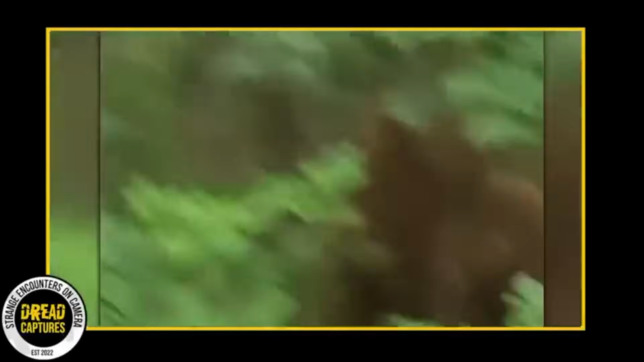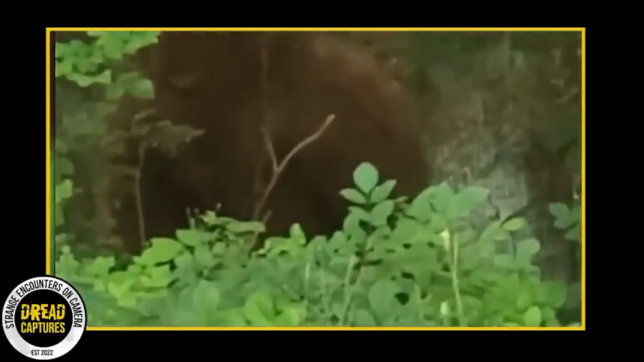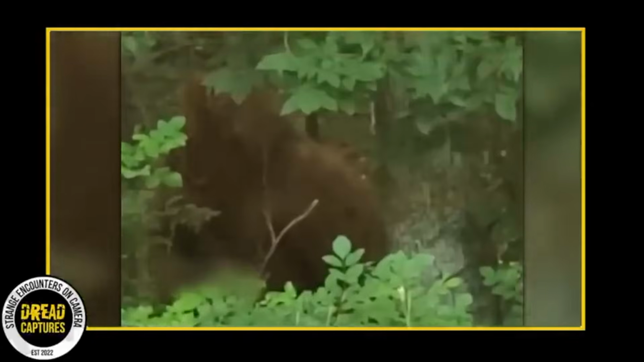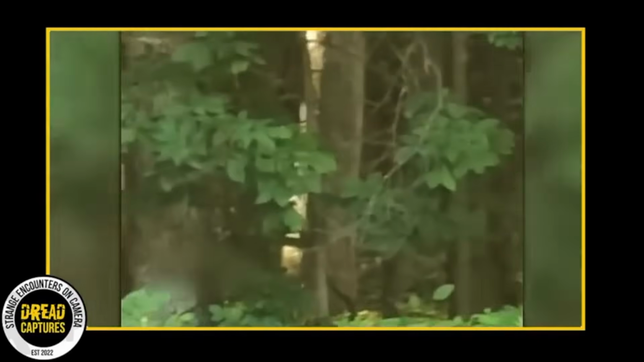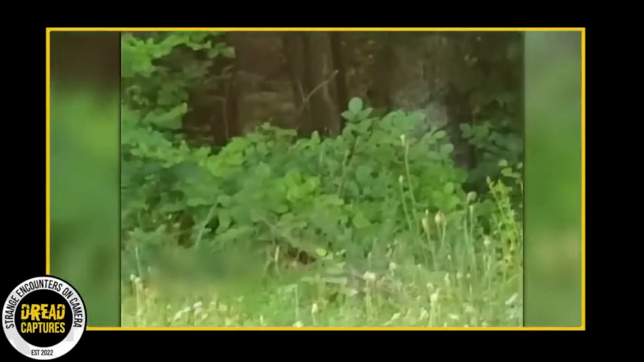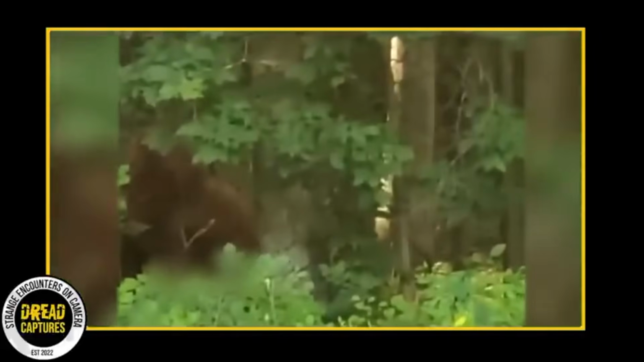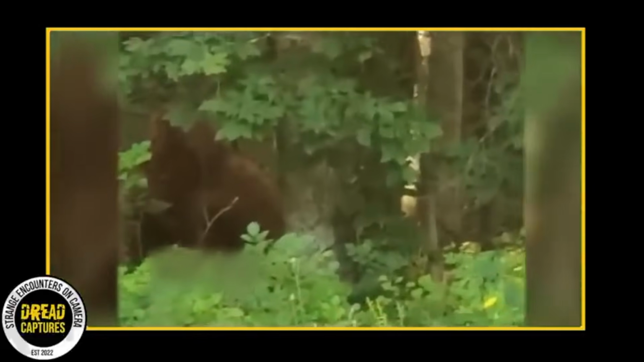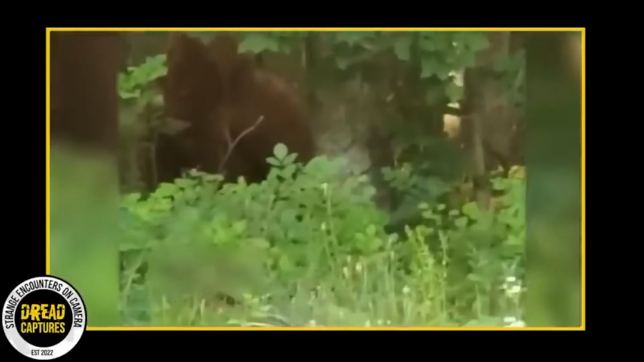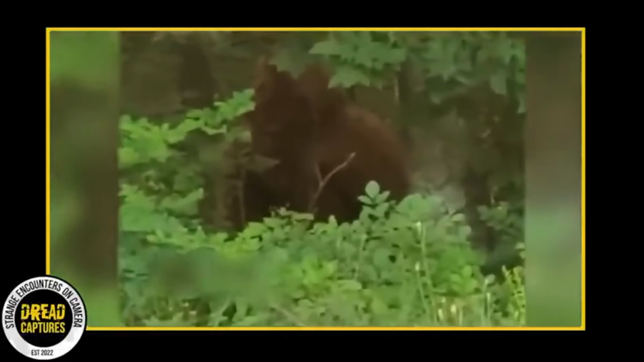Next, we have a clip of none other than our favorite legendary primate. The creature seems to believe it is hidden in the trees as it watches hikers pass by. The moment it realizes the camera is on it, the creature swiftly disappears into the brush. But before it goes, we can get a clear look at its long brown hair and ape-like face. Like many other videos of Bigfoot we feature here, the creature wants to avoid humans at all costs.